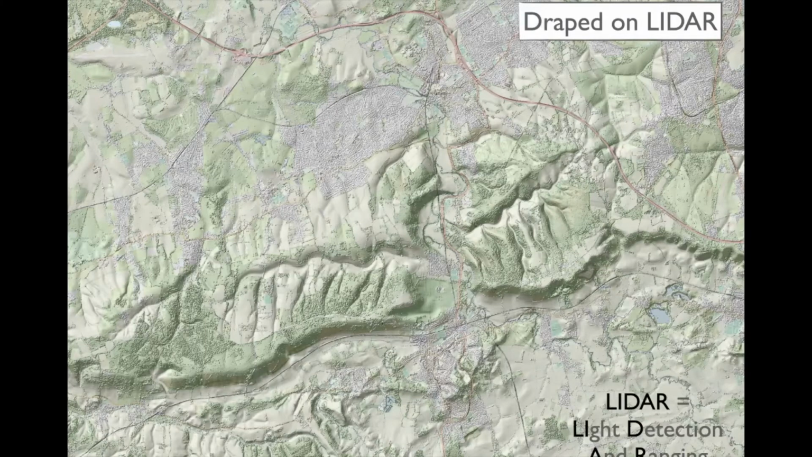With the fancy software, you can drape something on it and it makes it all look nice. Just in case you were wondering, that's where you are at the moment. This quite clearly is the Mole River going through here, Leatherhead up here, etc.